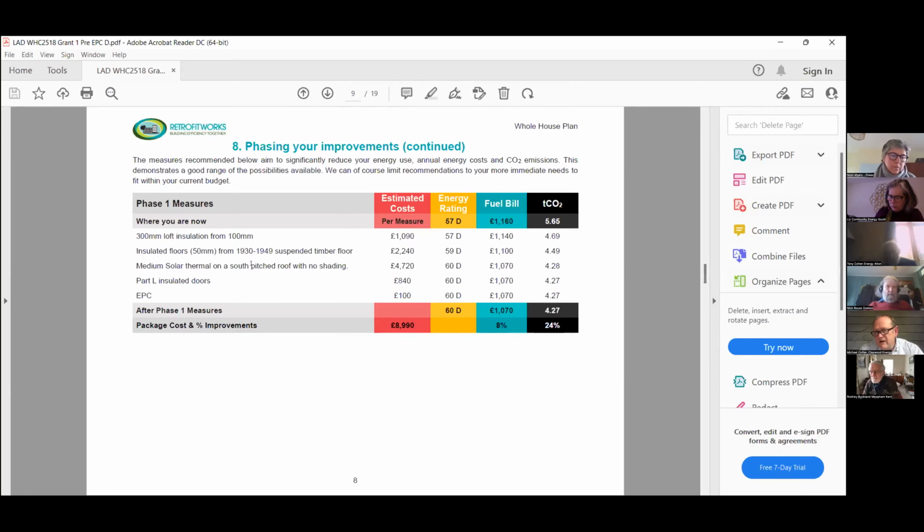You've redecorated the whole house, but as you come back to put these measures in later on, for the sake of £50 worth of cabling that could already have been placed in the wall, you're spending hundreds of pounds making good any of the works that have just recently been finished.